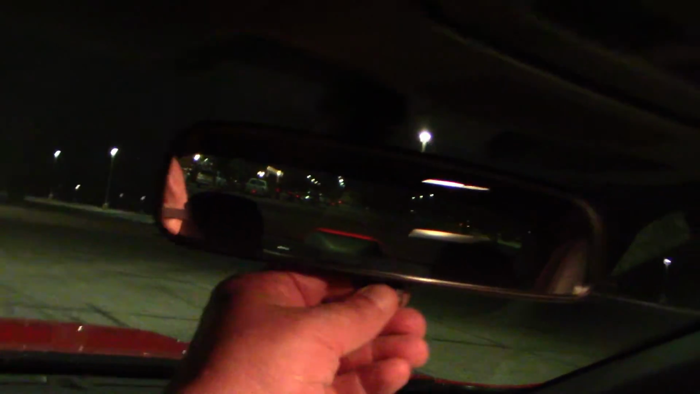If you watch my videos, I cannot stand auto-dimming mirrors unless they have a disconnect switch. I do not want to drive in heavy city traffic with blacked out lights. It's not safe. Here we have a very simple mechanical on-off, the way I like it.